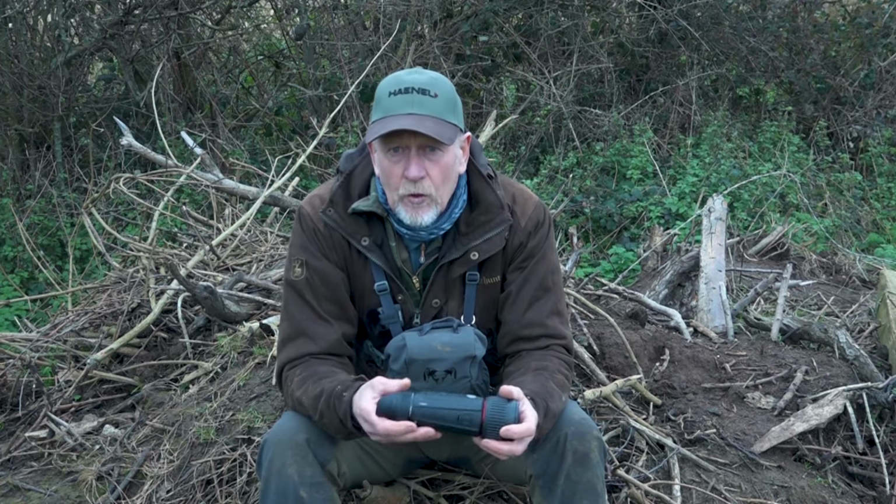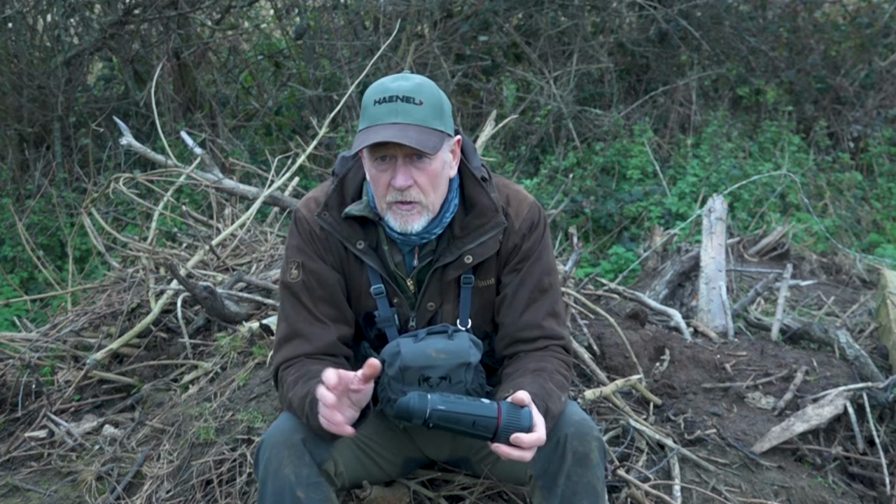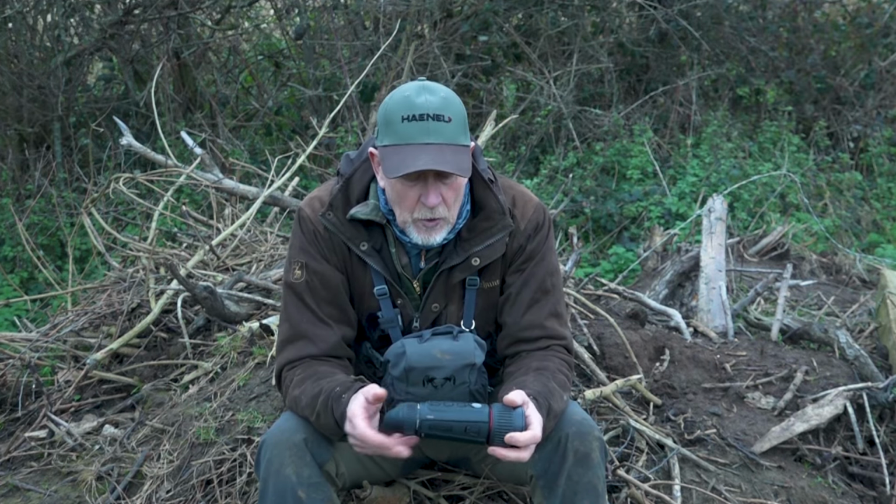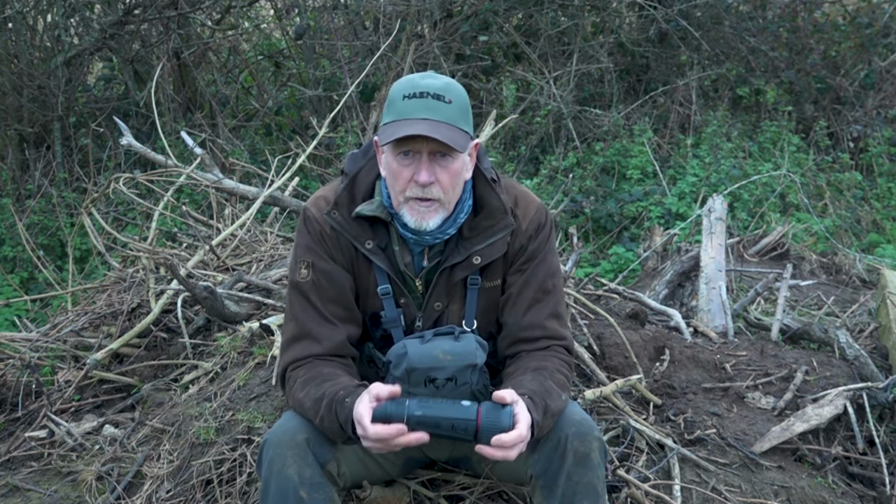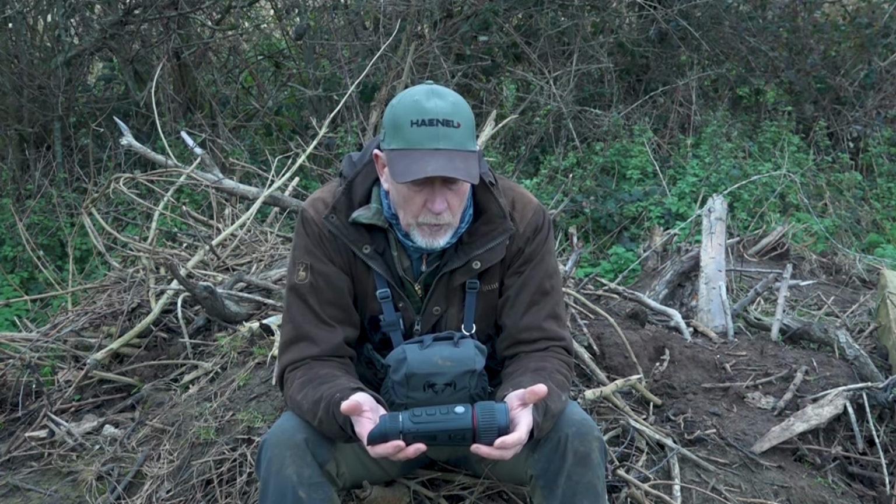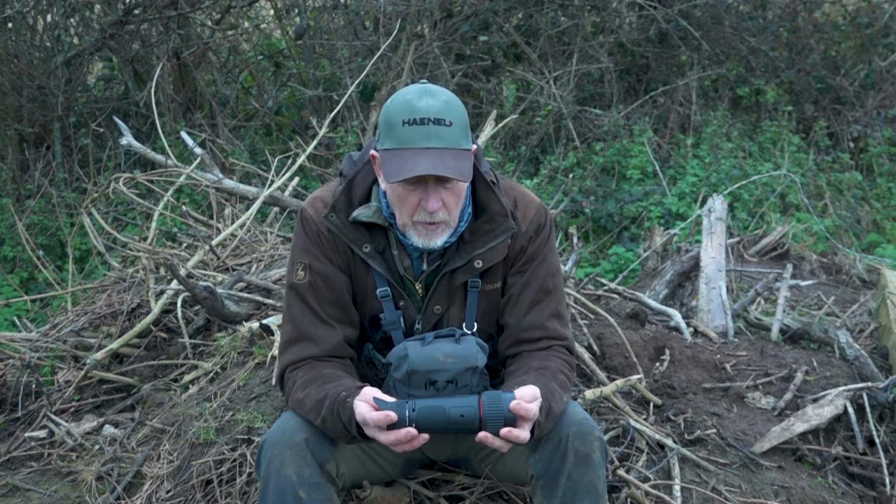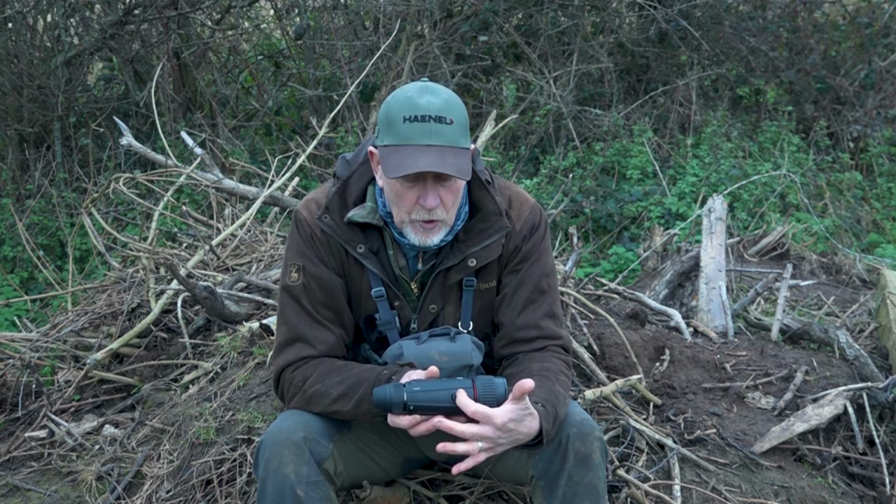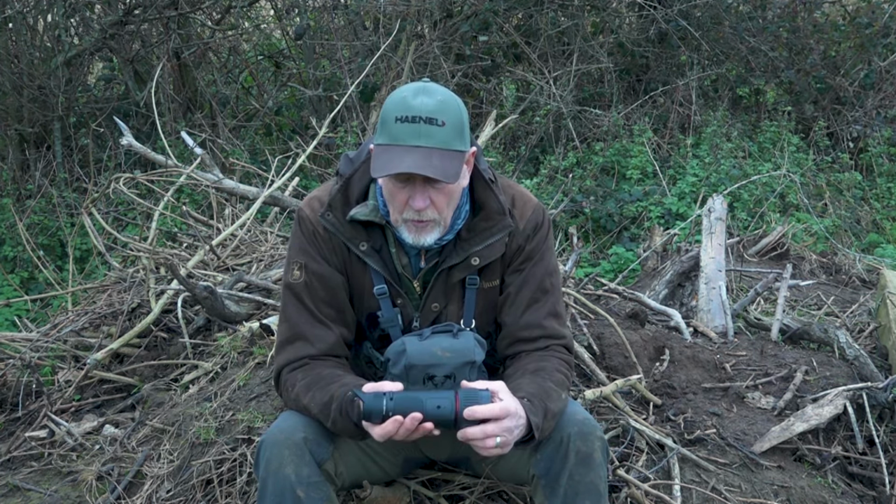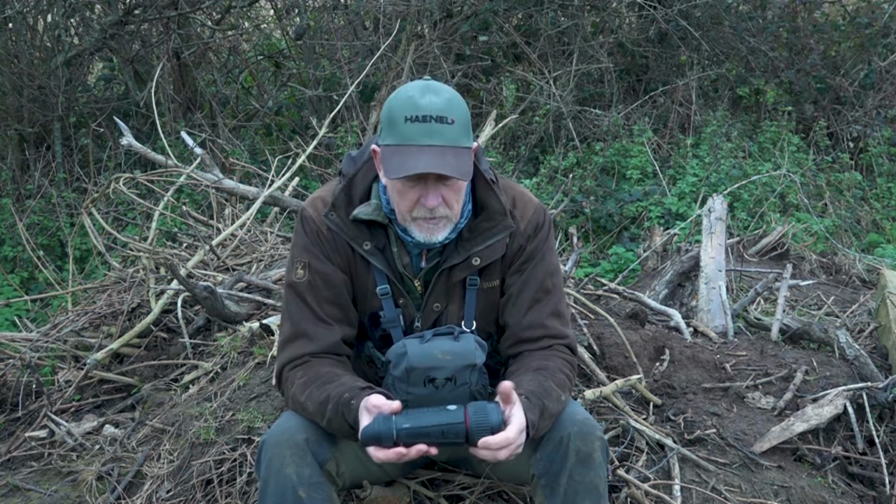You can download through the menu onto devices, phones. You can set that all up so it's Wi-Fi enabled, or you can use the standard USB charger, which I tend to do, to download images onto the computer if you want to. So it's fully compatible, and there's a little charging port in there for your USB connector. All nice and neat. Your straps are well positioned for your harness.